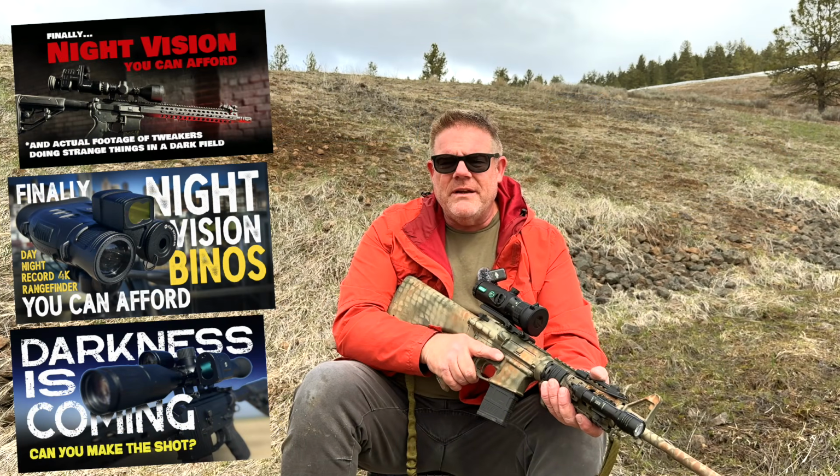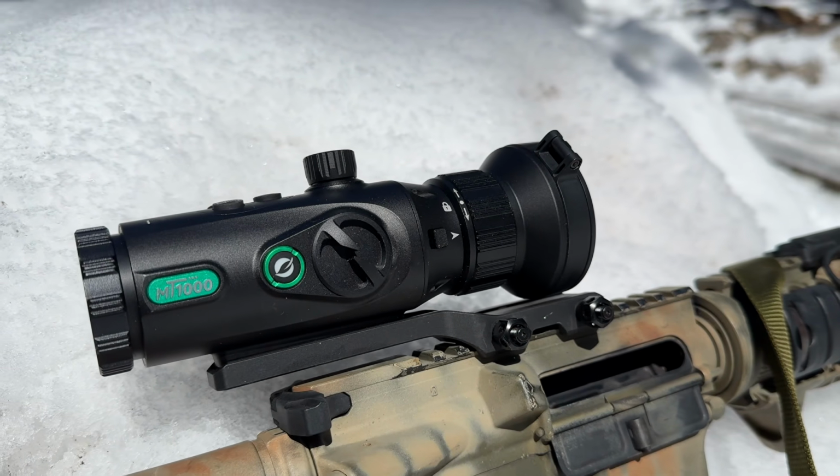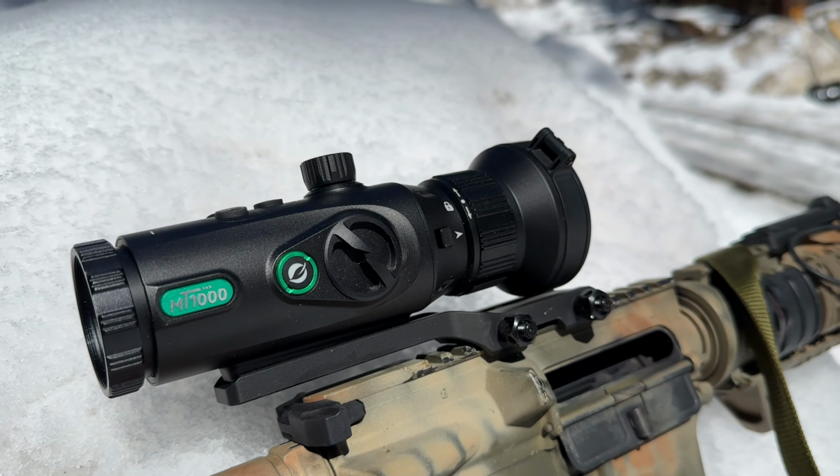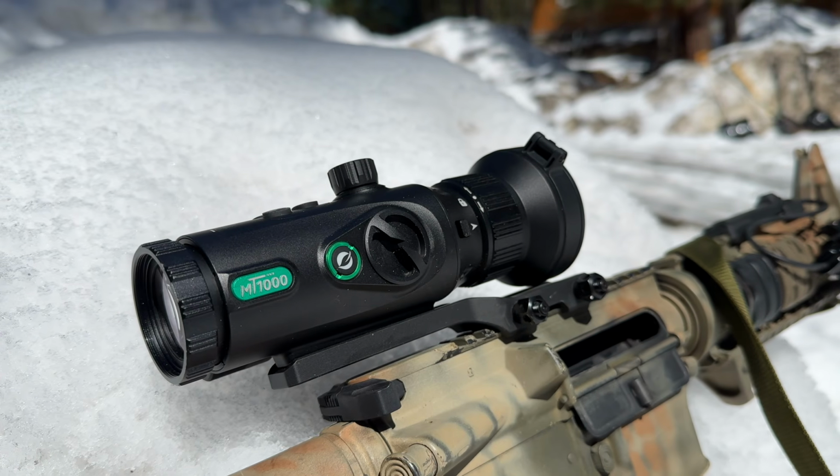However, I've been waiting for OneLeaf to finally make a thermal optic, and they've finally done so. They recently sent me their Mars MT1000, and this thing, based on just its build quality and compact size, stands to be a pretty good piece of equipment, and we're going to check it out today.